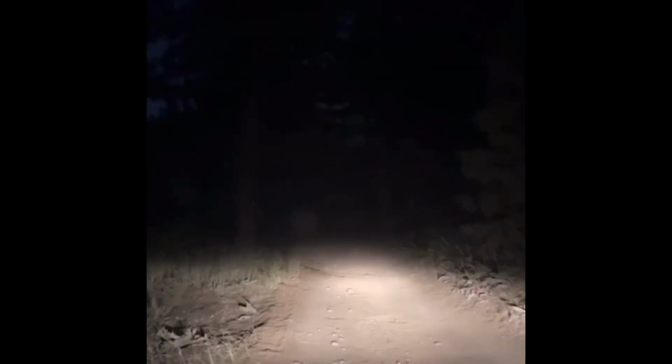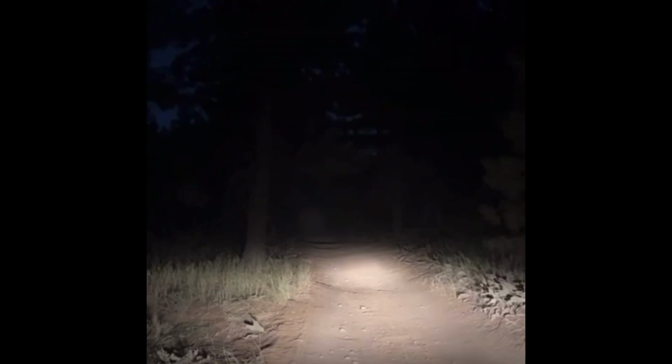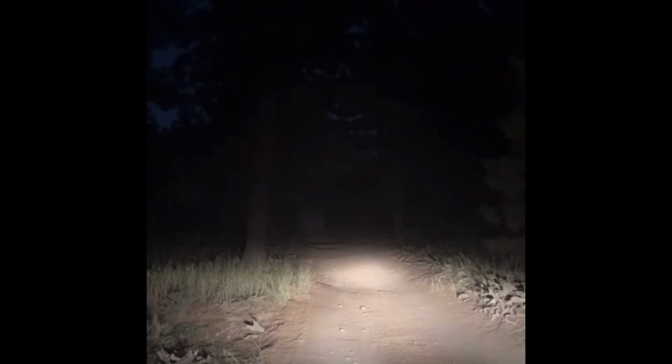But I'll just turn off my light real quick and we can see how dark it is without it, okay? Driving down this narrow road. Now right here, only one car could go at a time. It does widen out later on, but I'll show you what it looks like with the lights off.